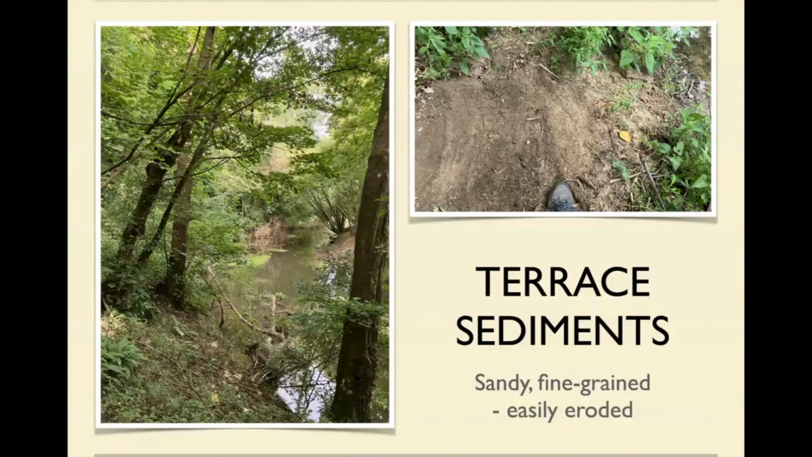The sediments here are basically sandy, fine-grained. There's nothing really holding it together, so it's very easily eroded. Still beautiful.